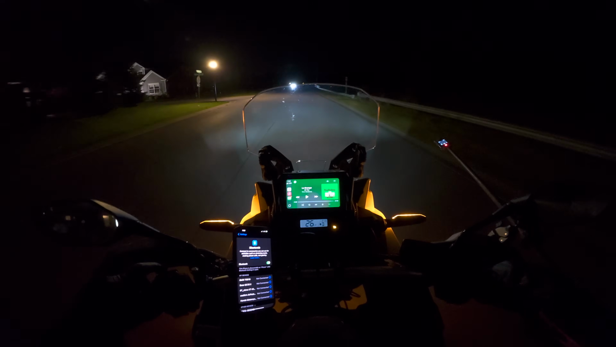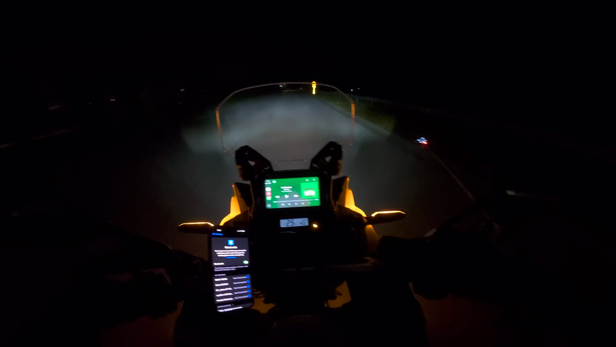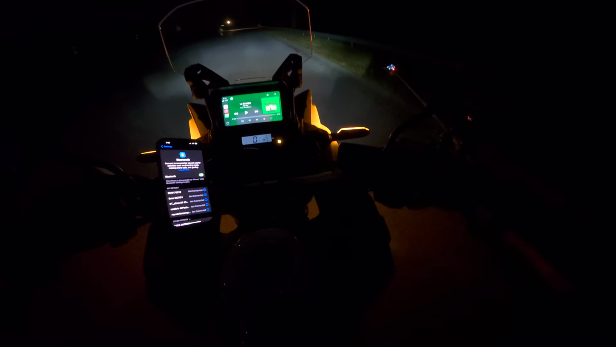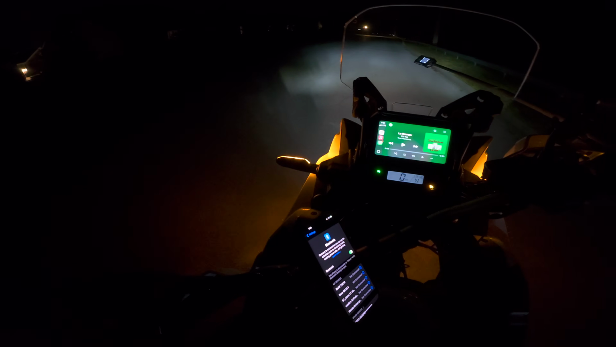Very nice. I love how people drive with their high beams. Got those lights glaring at me, buddy. Okay, very dark road. No one's behind me. Let's do a test. I'm going to put her in neutral. Okay, let's turn the bars. Cornering lights won't come on unless I'm turning.